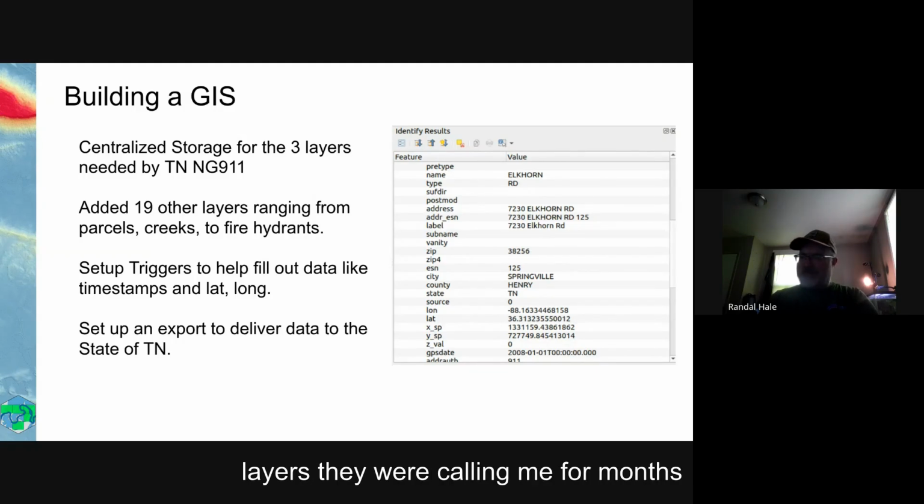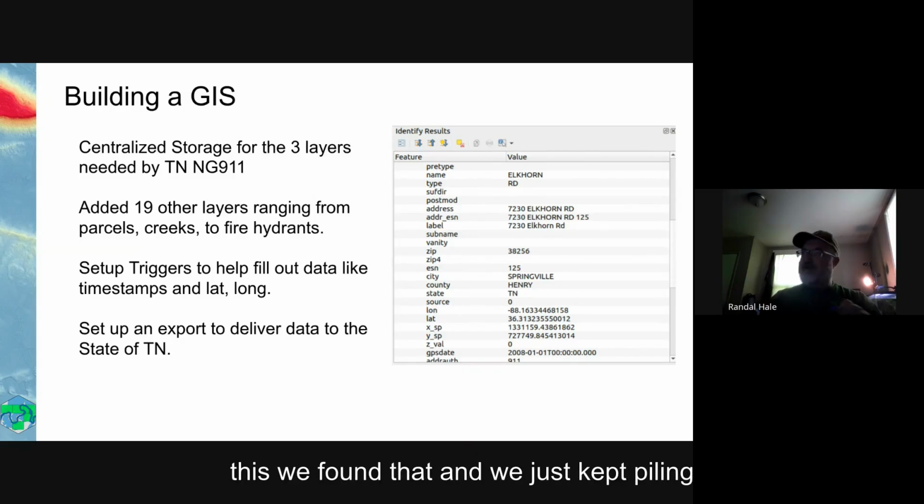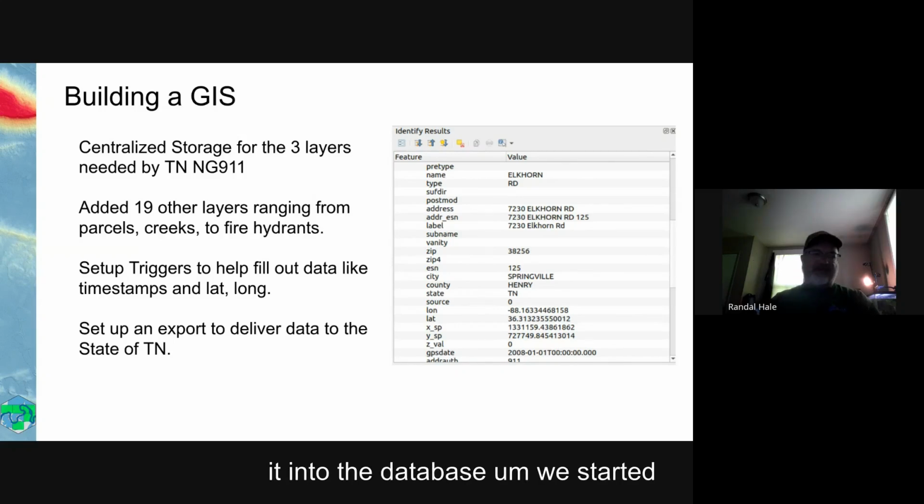They were calling me for months after that going, hey, we found the fire hydrant layer. Can we put it in the database? Hey, we found the bridge layer. Hey, we found the storm shelter layer. We found this, we found that, and we just kept piling it into the database. We started refining the triggers, so they didn't have to collect everything when they went out.